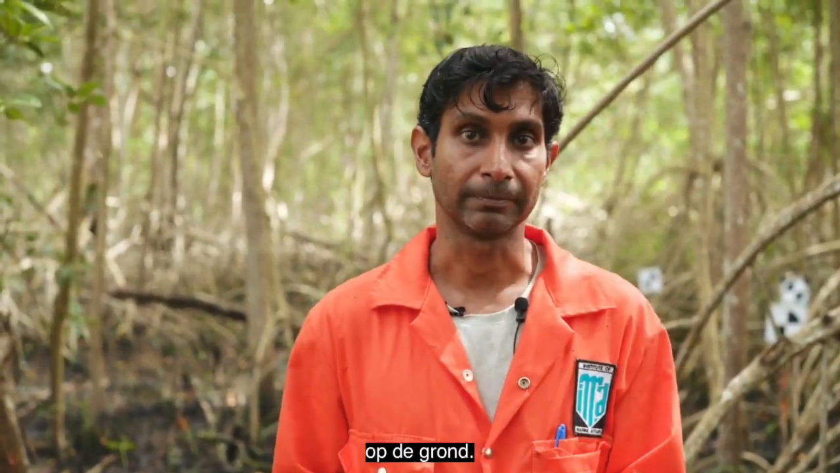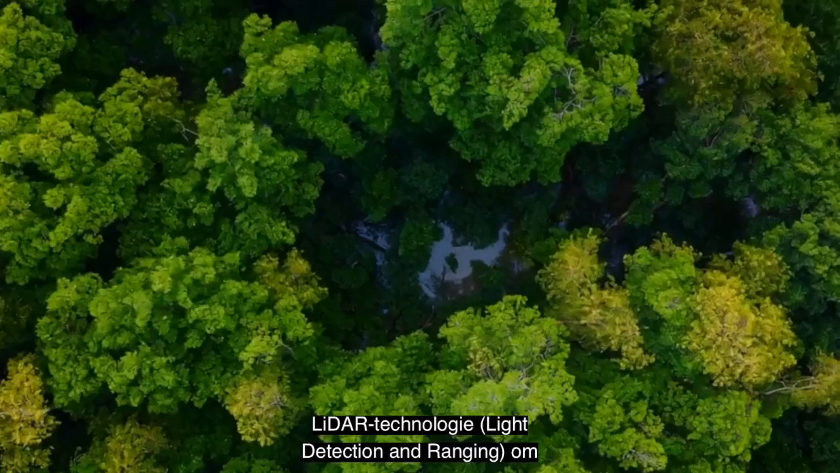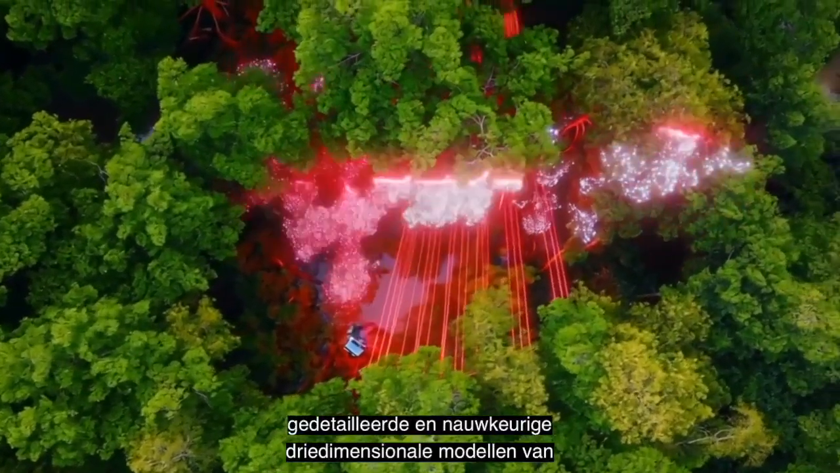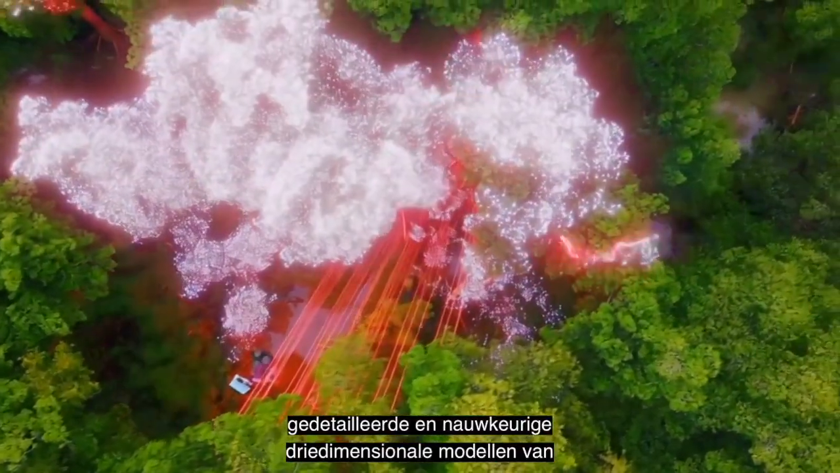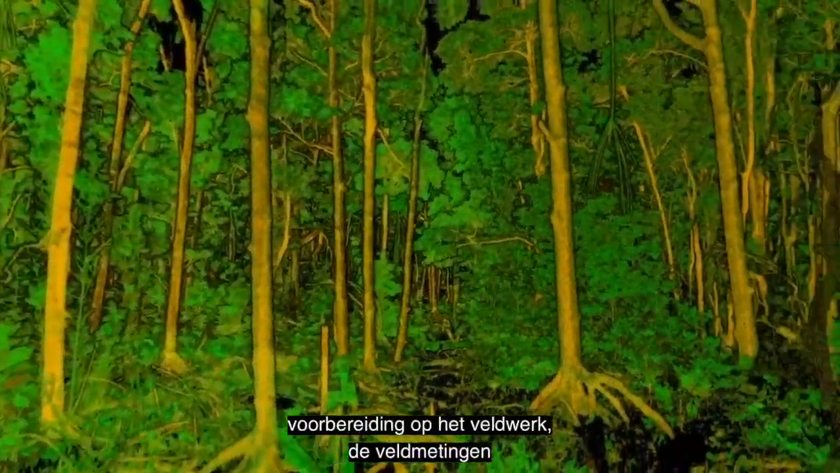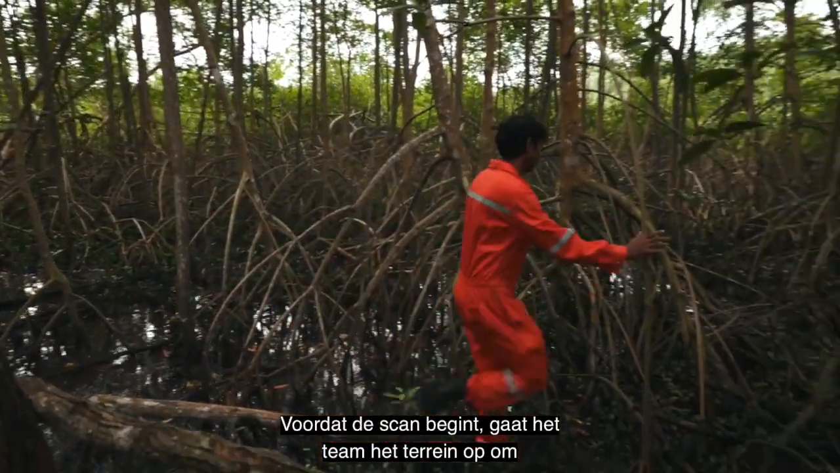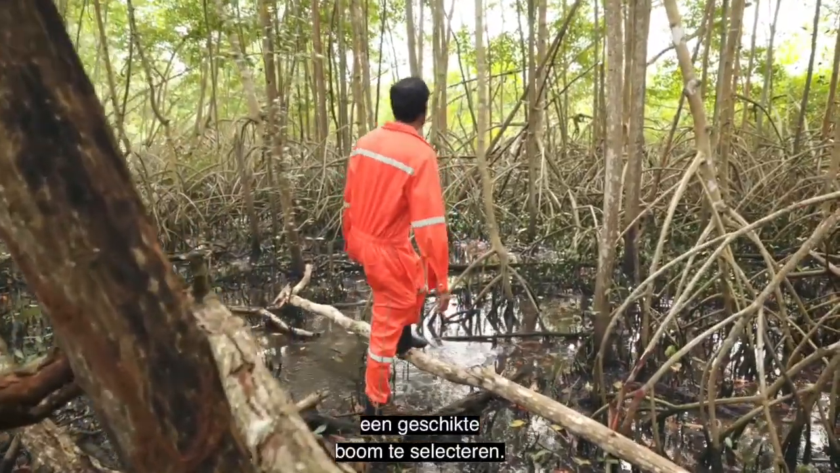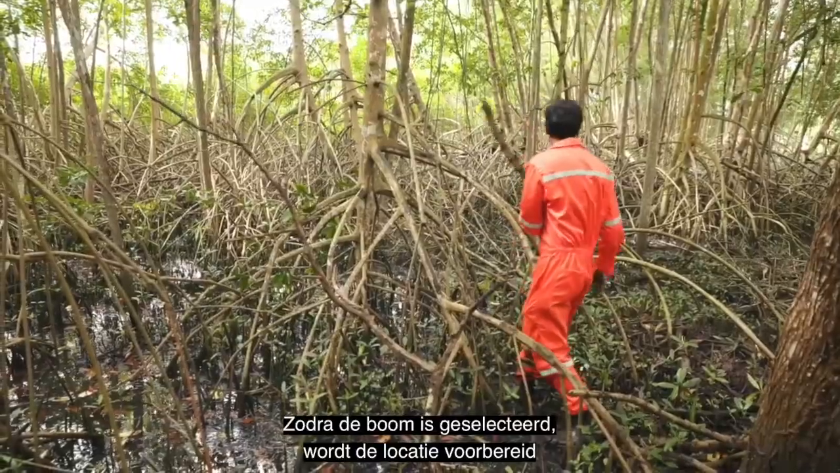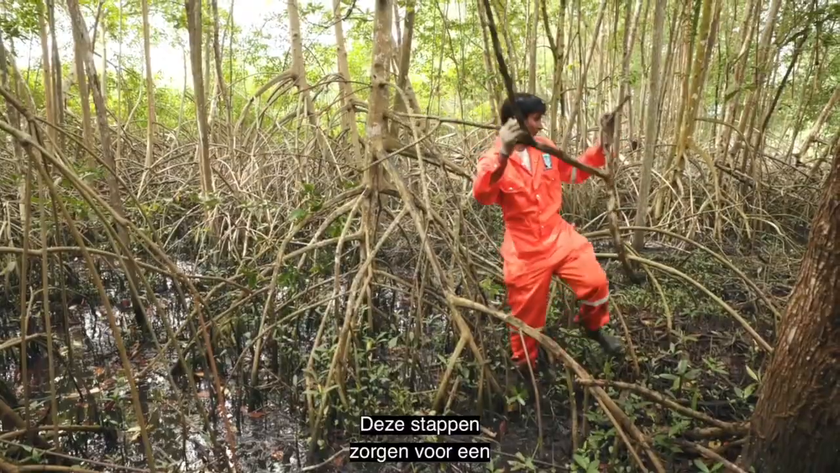Terrestrial laser scanning, or TLS, uses light detection and ranging, LiDAR, technology to create detailed and accurate three-dimensional models of mangrove trees. In this video, we will be guiding you through a step-by-step pre-fieldwork preparation, field measurements, and post-processing. Before scanning, the team ventures out into the plot area to select an appropriate tree. Once the tree is selected, the site is prepared by cleaning the debris. These steps ensure accurate data capture.